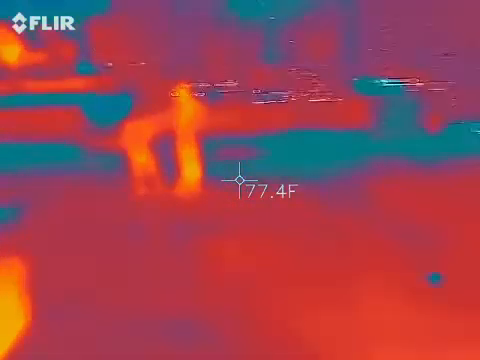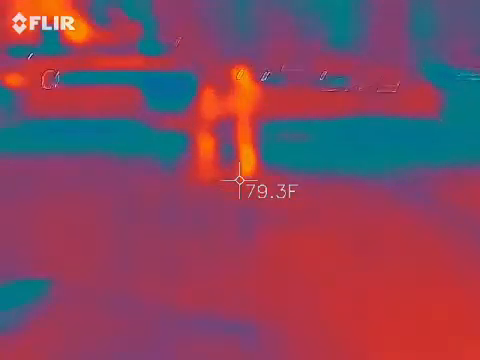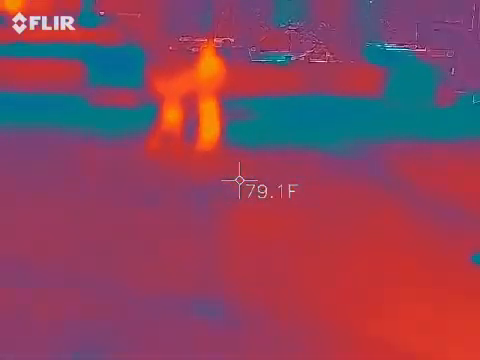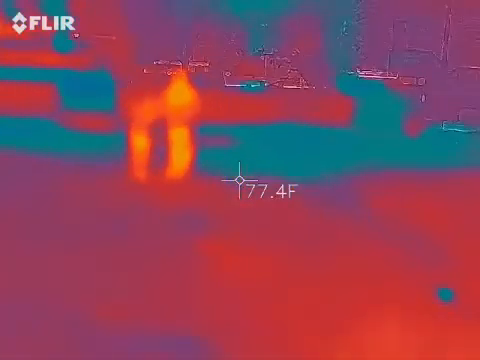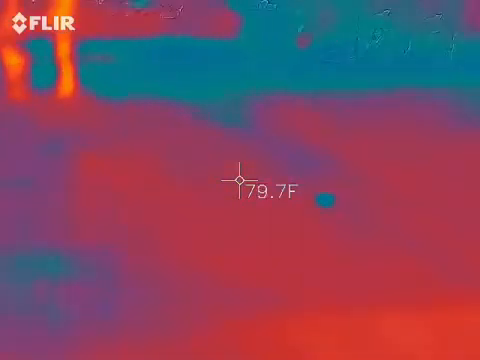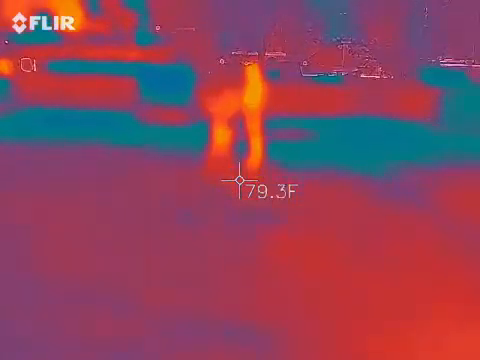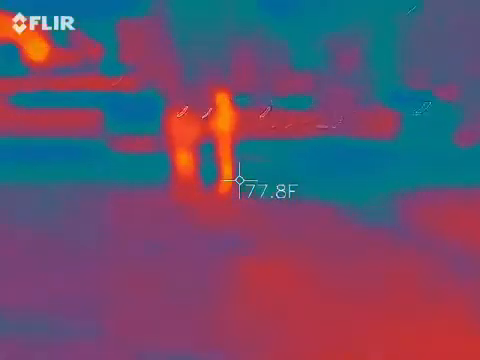Sounds weird. I still think I'm gonna keep an eye on Mara. That's 79, 77. See? That's 75.7 at her feet. And her feet. Yeah, 75.5. Yeah, it's pretty close.